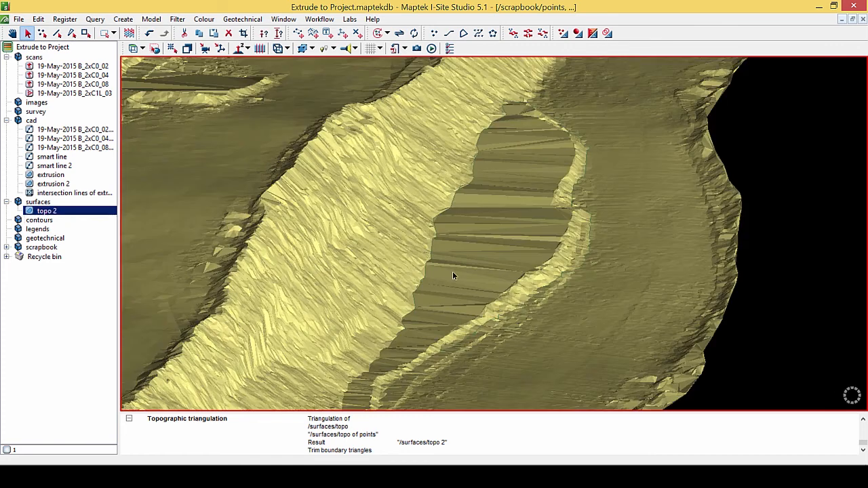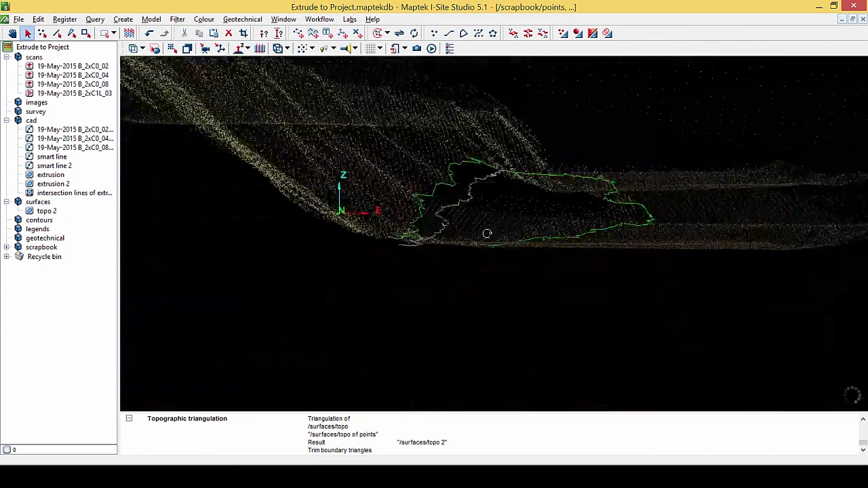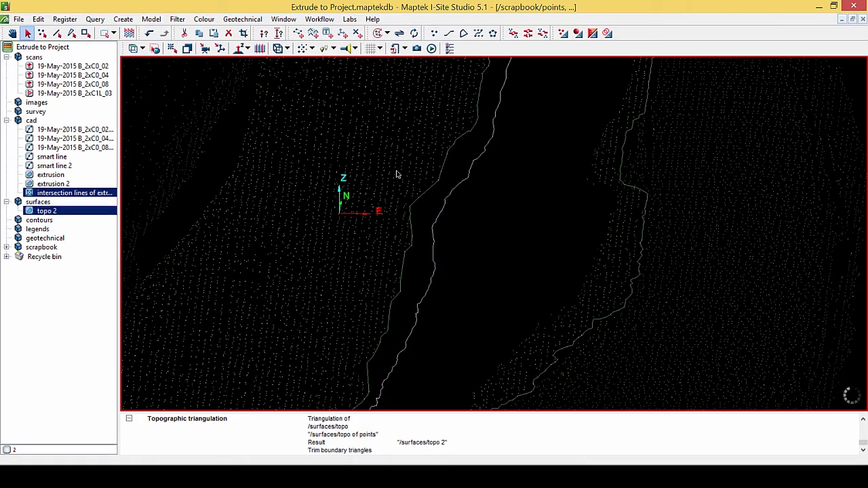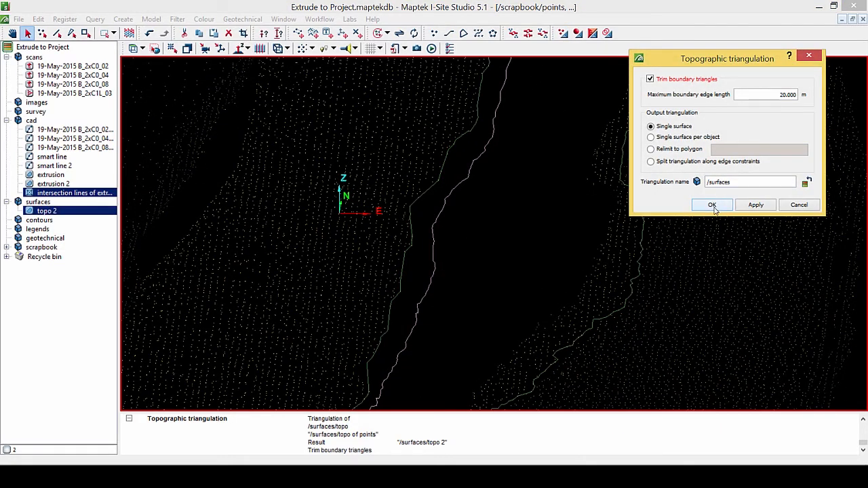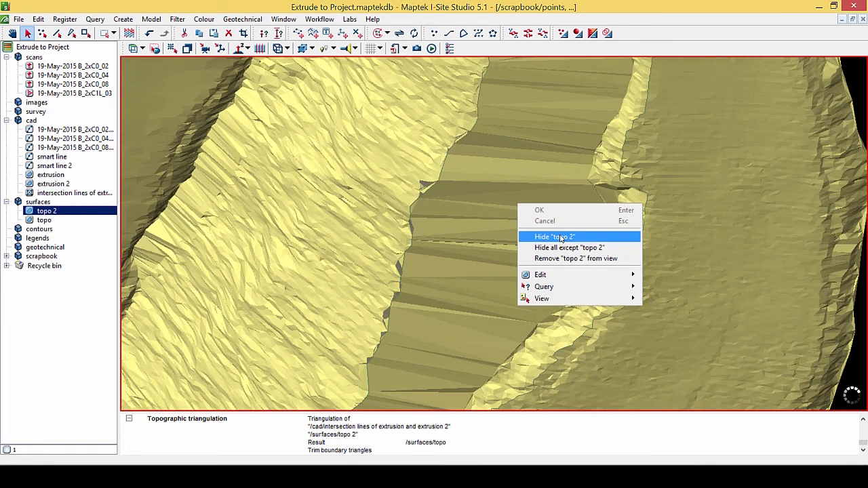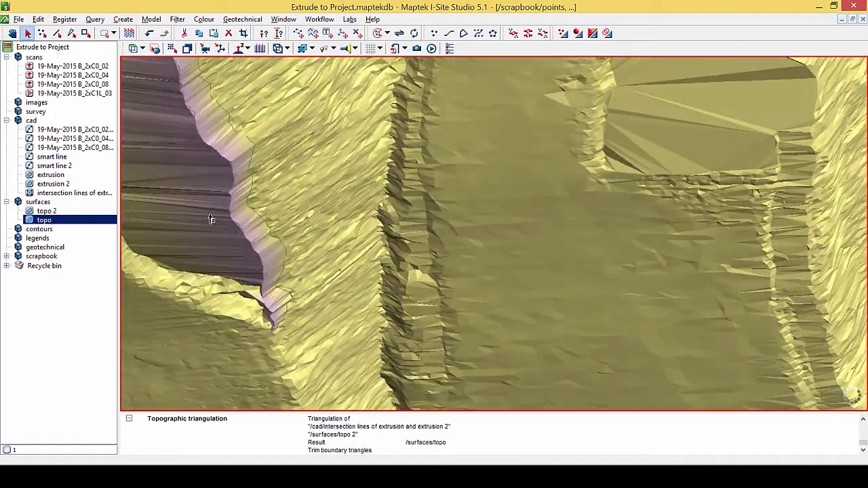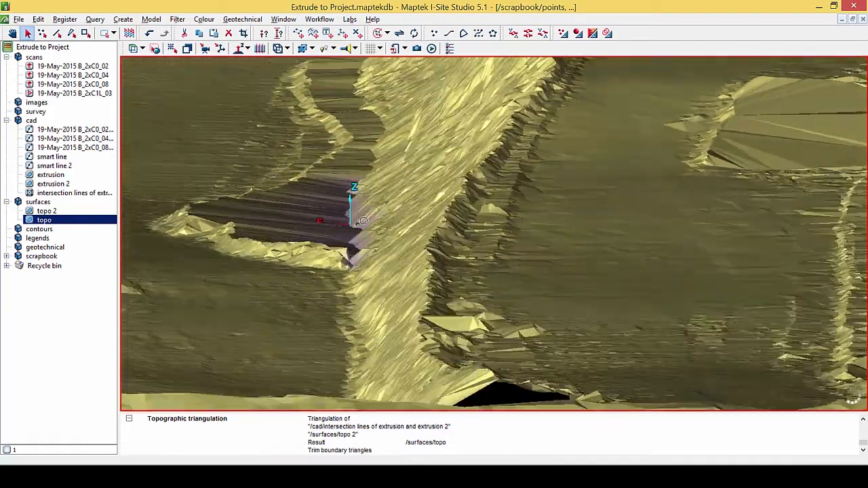If I throw in my surface, change my render mode to points, you can see that there. So to add that in, select my line, my surface, re-triangulate, and let's have a look. There we go. Looks pretty neat. Nice.